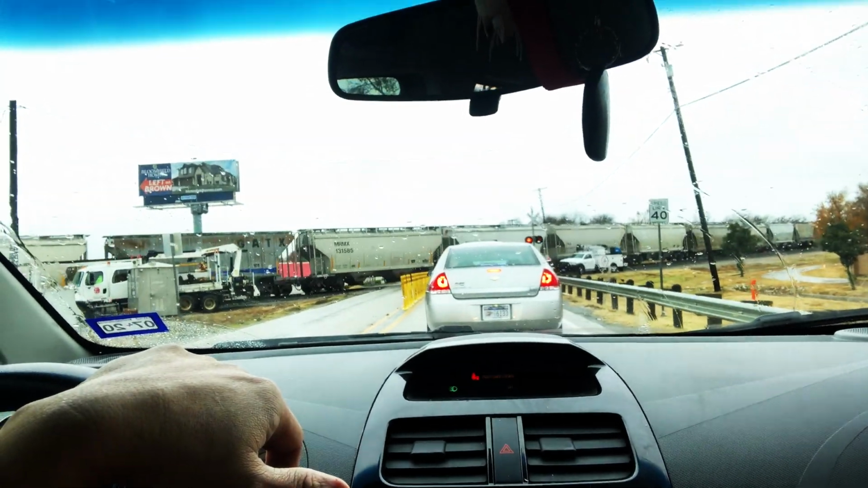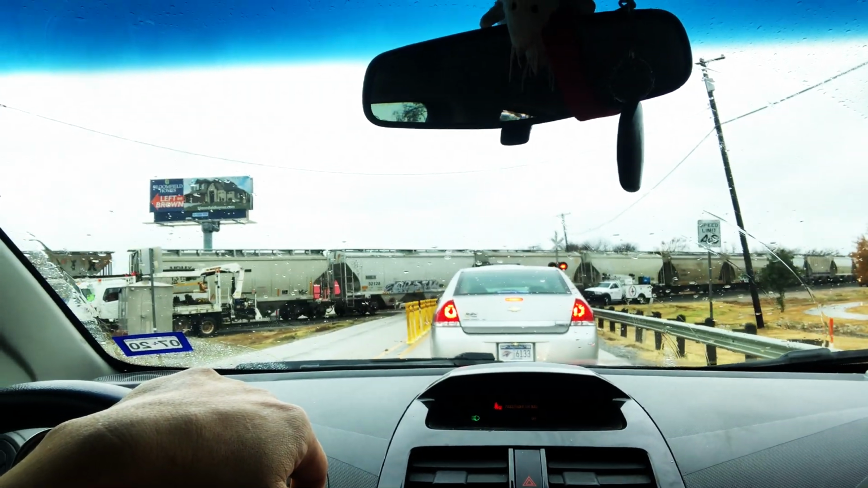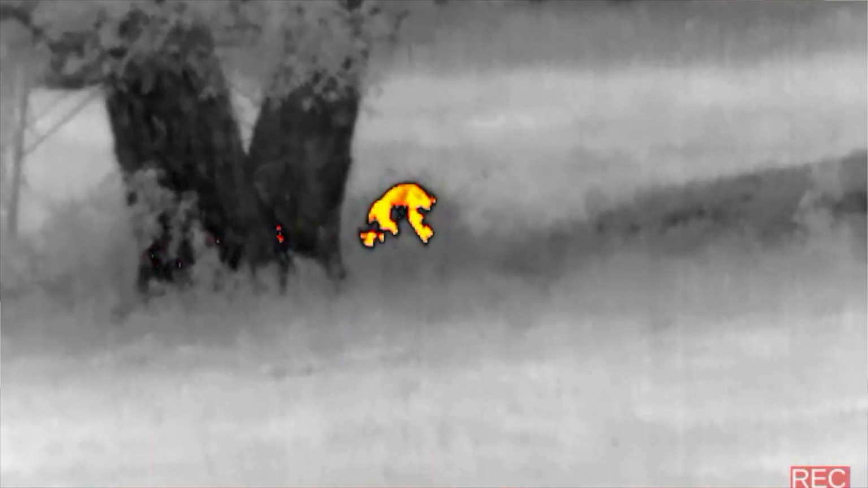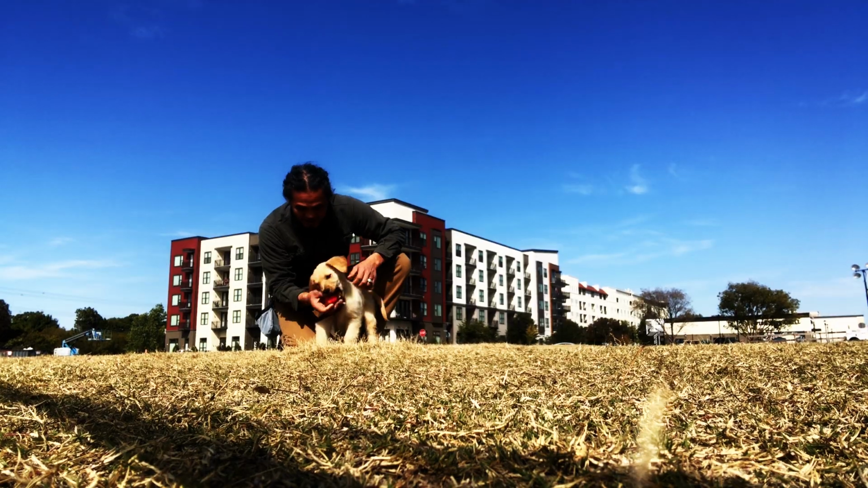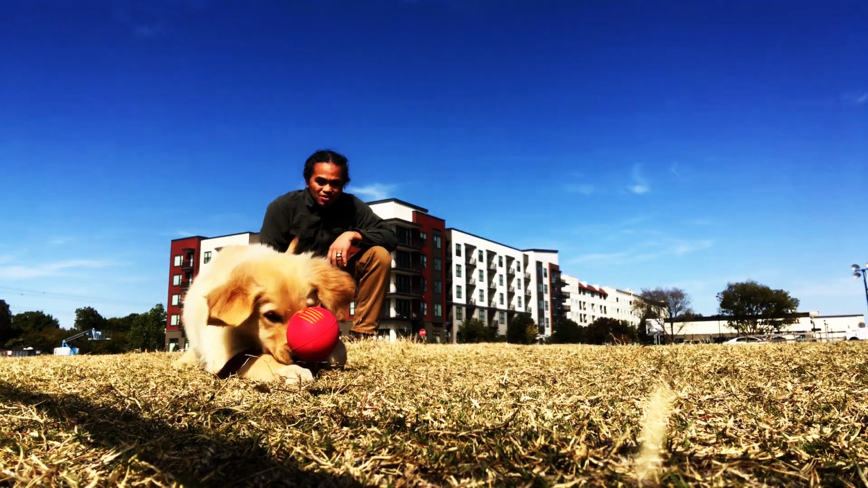I had no idea this crossing was even working. Guys, I have been hunting a lot, but these stupid hogs and coyotes just don't want to cooperate on my schedule. Having these new puppies is really messing with my schedule, so I'm going to get back on it.